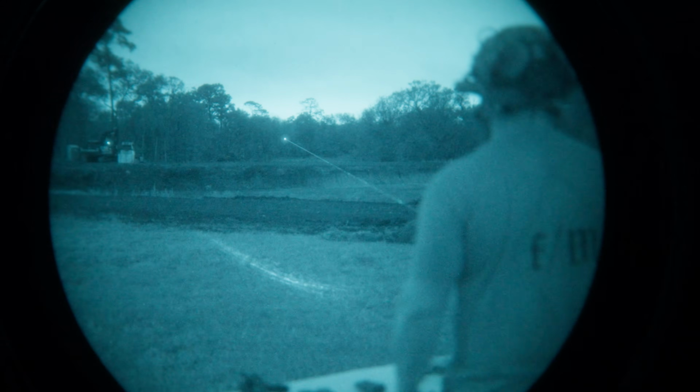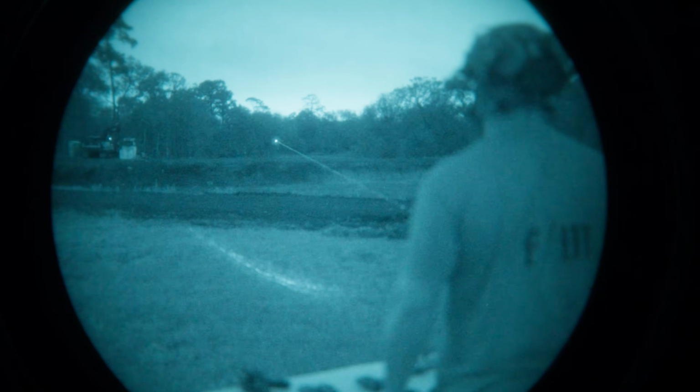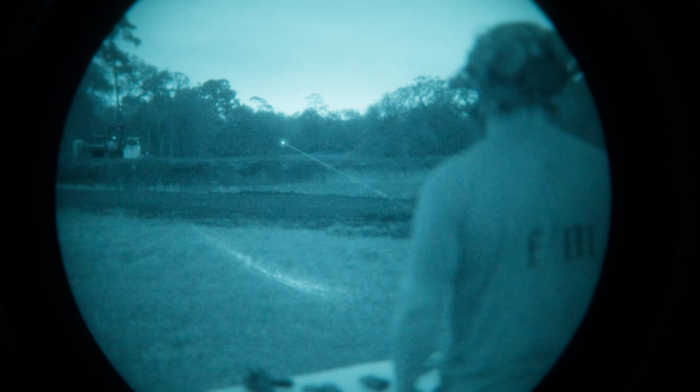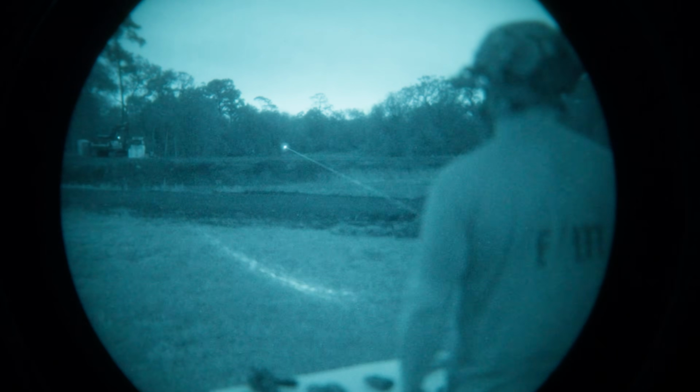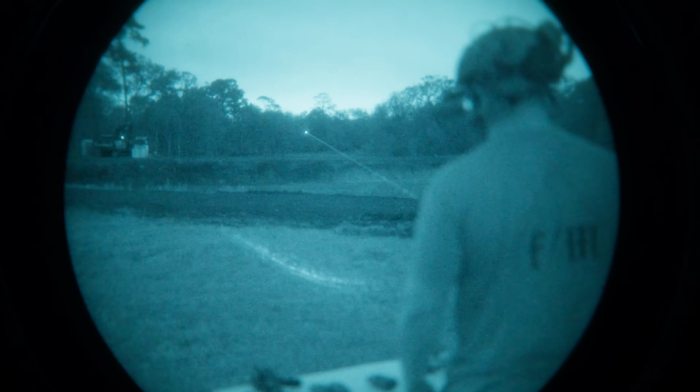I've had relatively okay luck with this thing. I've had it for a few years. It tends to eat batteries, but at that $400 price point, they're pretty awesome. They're not $400 anymore, but